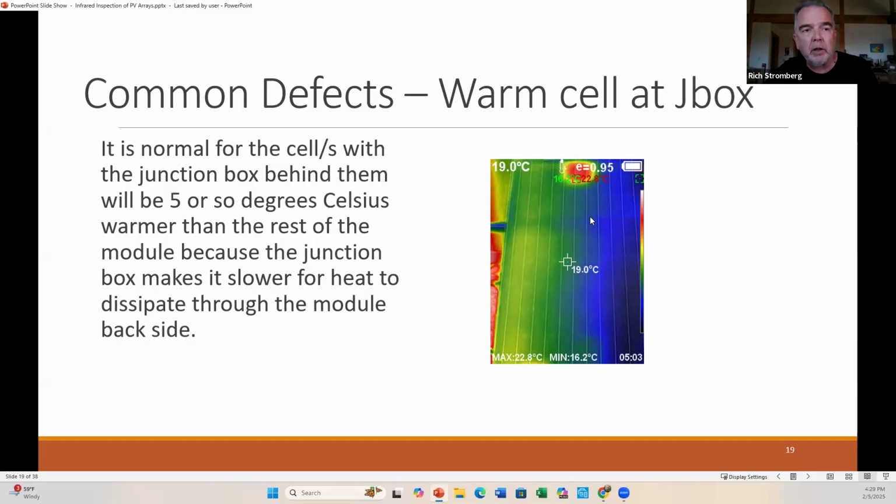It's fairly common to see wherever the junction box is on the back side of the module, that will dissipate heat slower than the rest of the module that doesn't have that junction box and greater thermal mass. So you'll see it typically be warmer at that point. And if it's less than 5 degrees, nothing to worry about. But just know that, yeah, you'll probably see that on some modules.